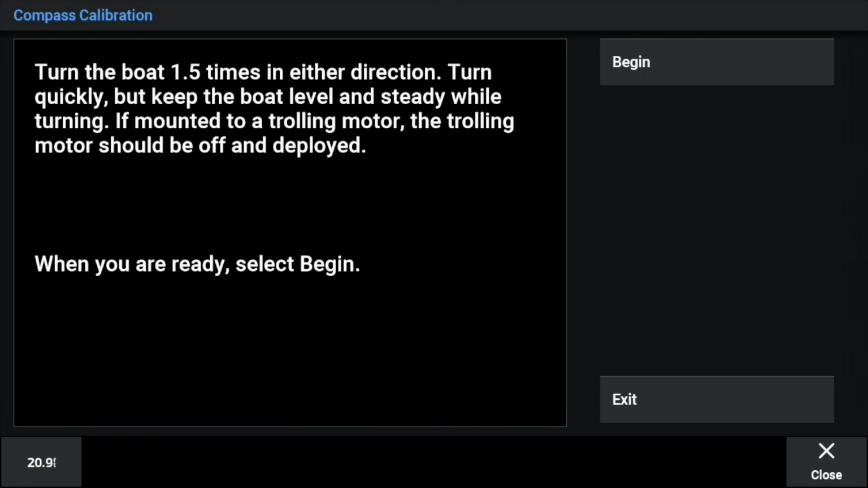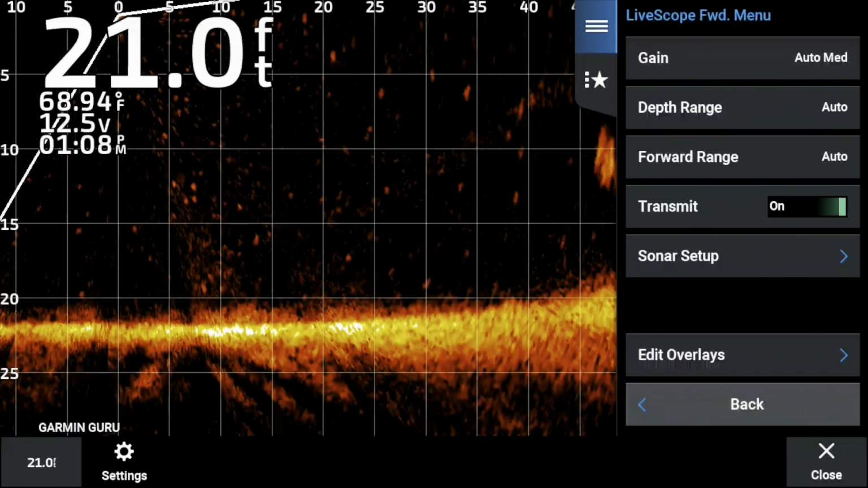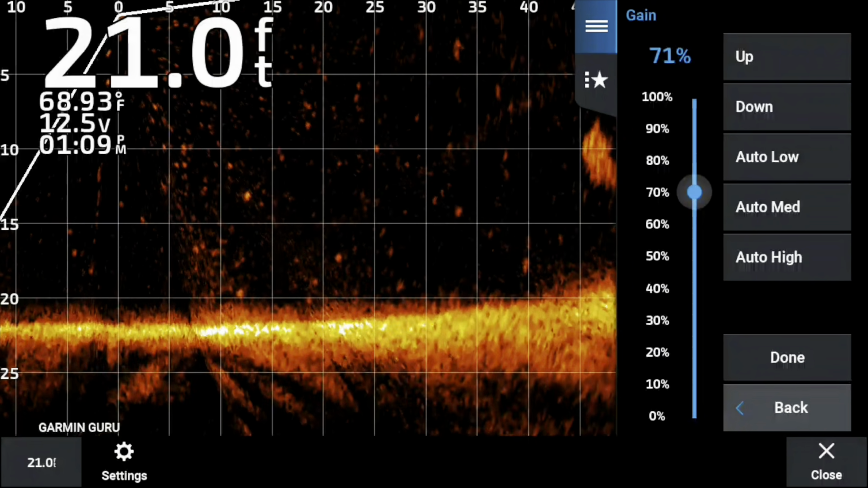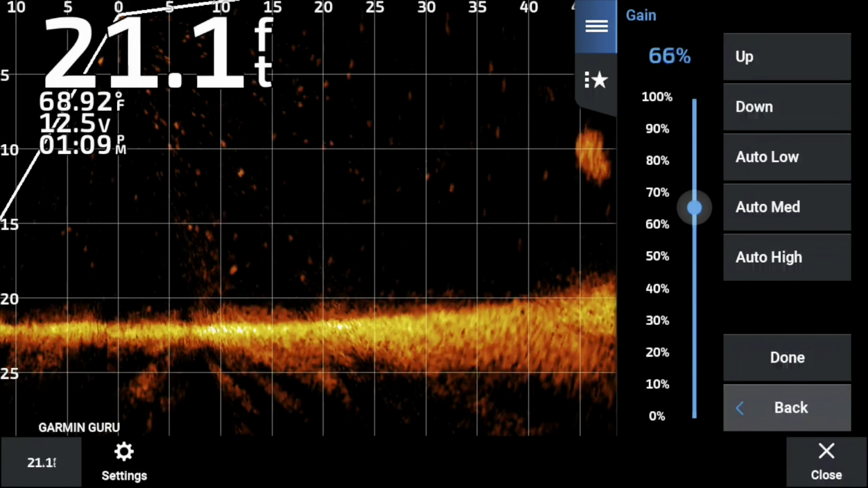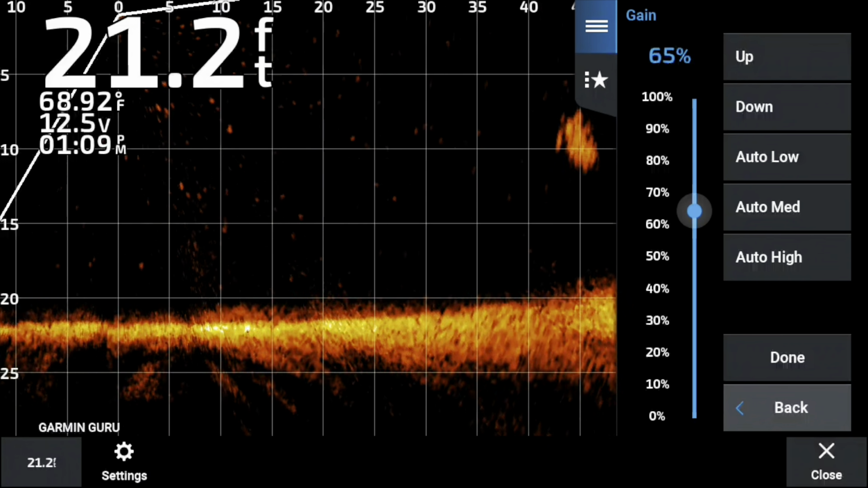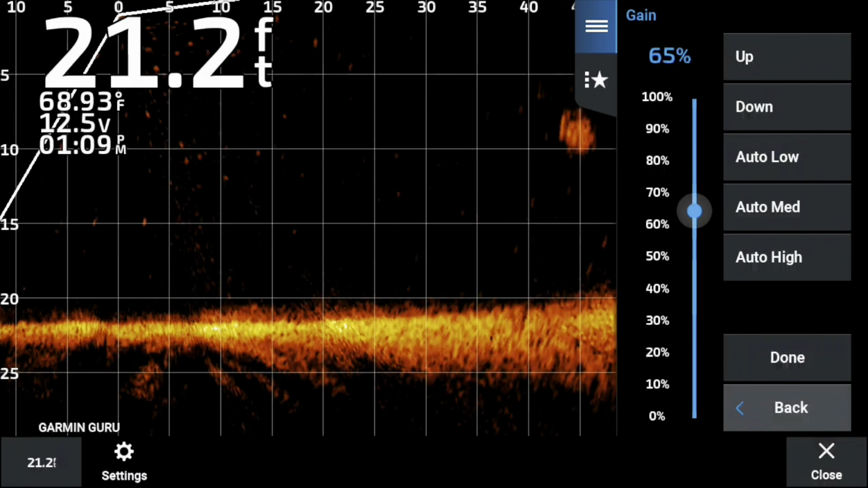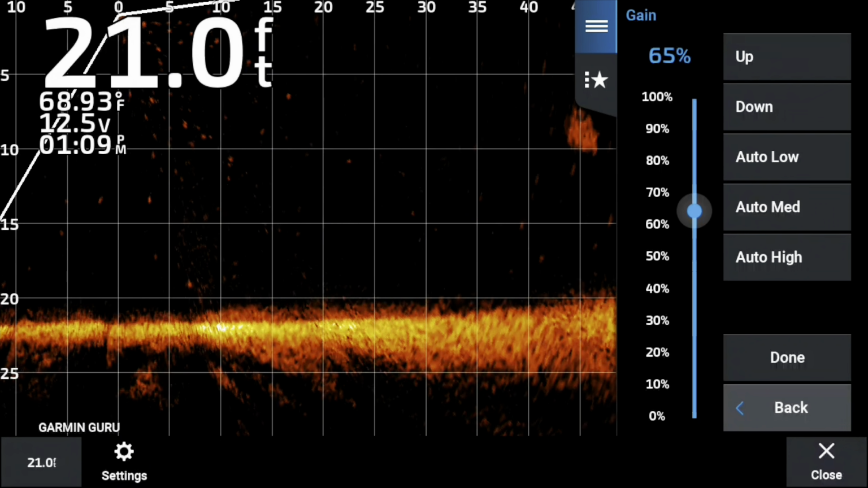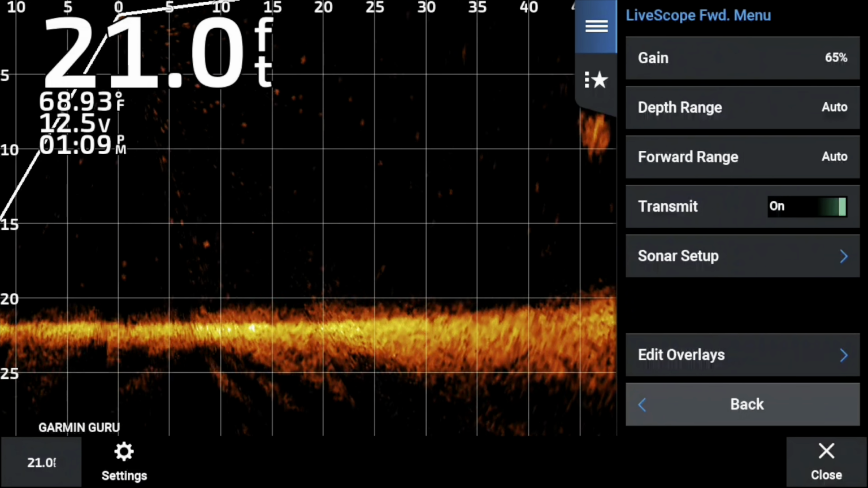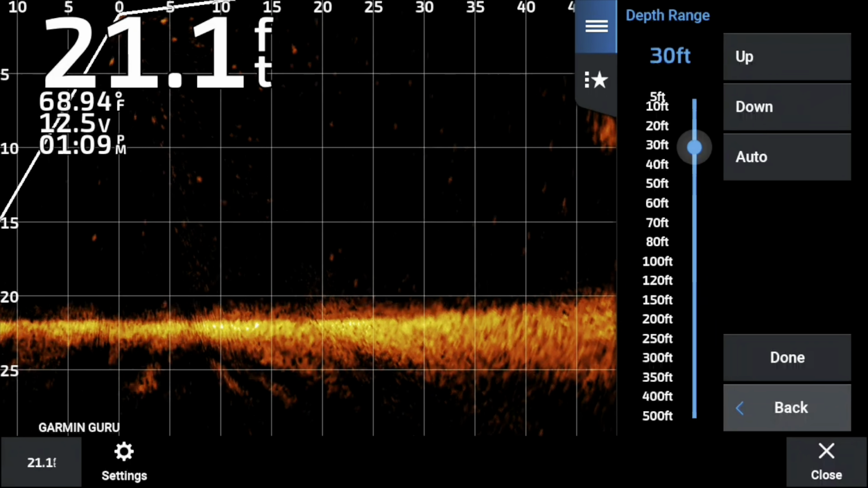I'm not going to calibrate the compass because I don't want to make the video 9 or 10 minutes long in this section, but we'll just assume the compass is calibrated. Now we're going to take it out of auto gain. Immediately, I like to go to my 65 to 68 range: 65 for the LVS 34, 68 for the 32. Those numbers seem to be really on the money for me, and there are very few people I have found that it just didn't set for.